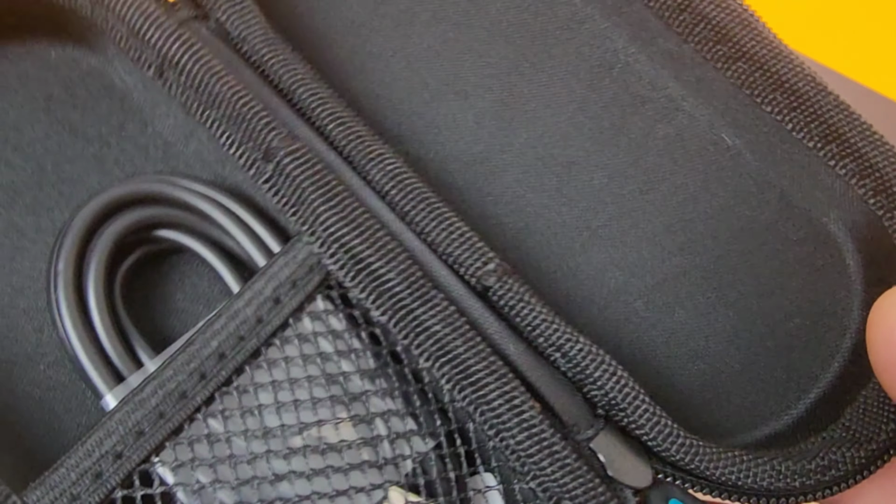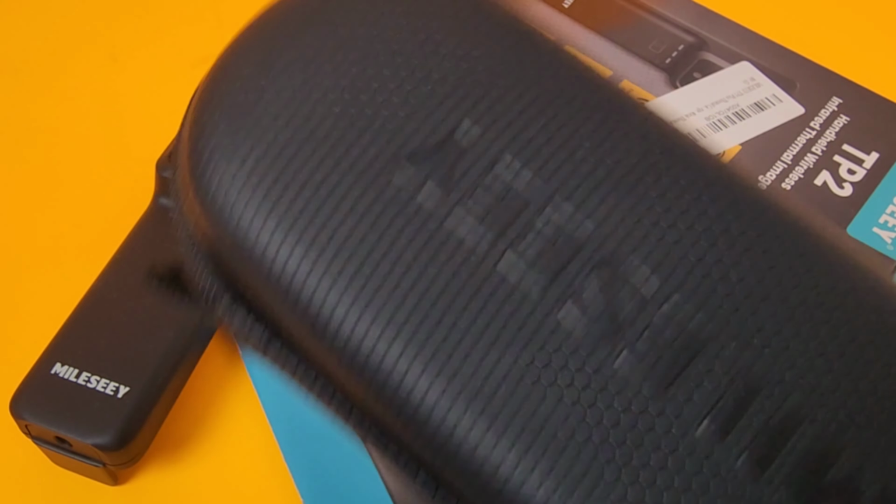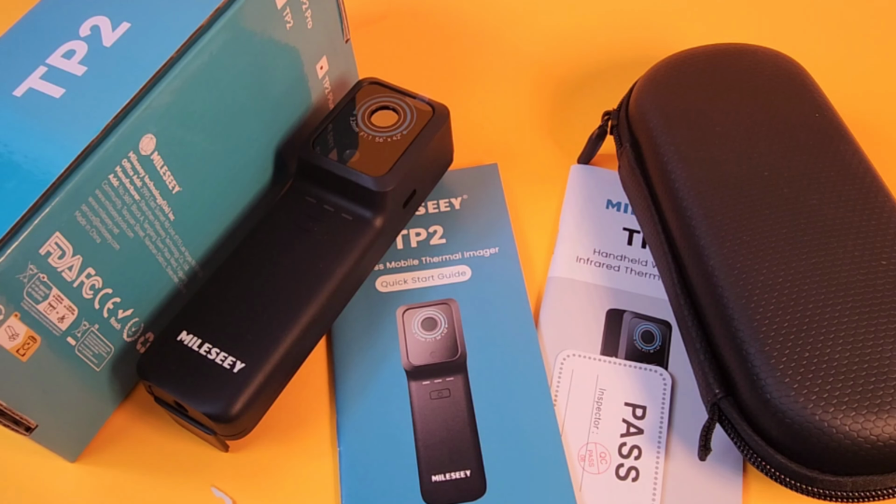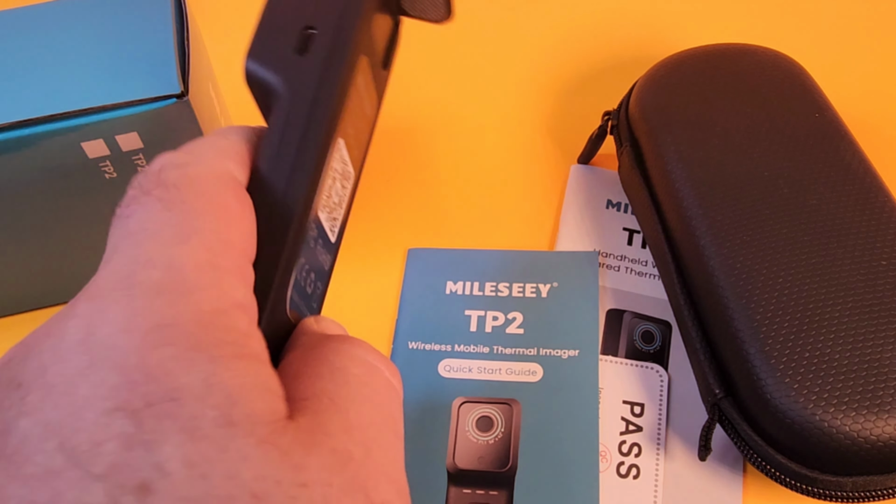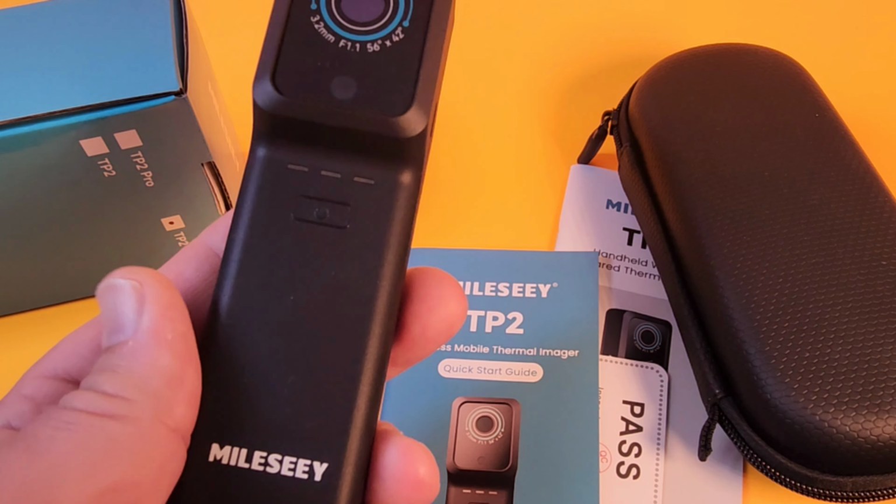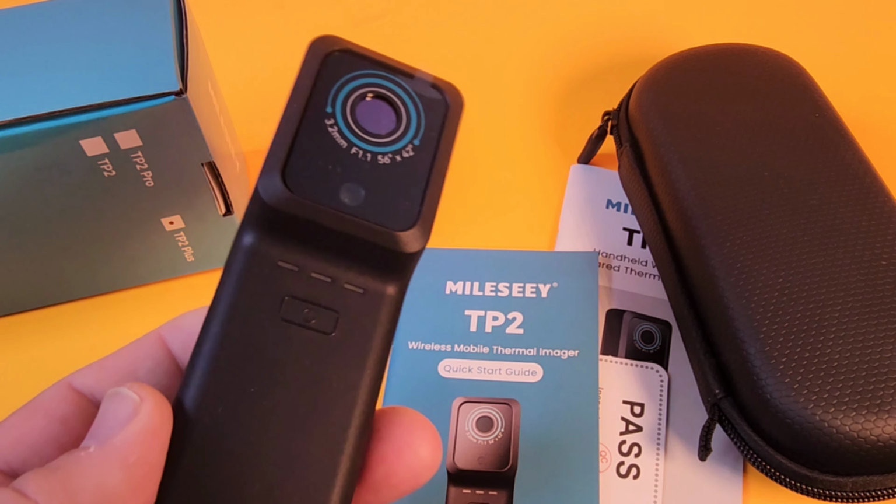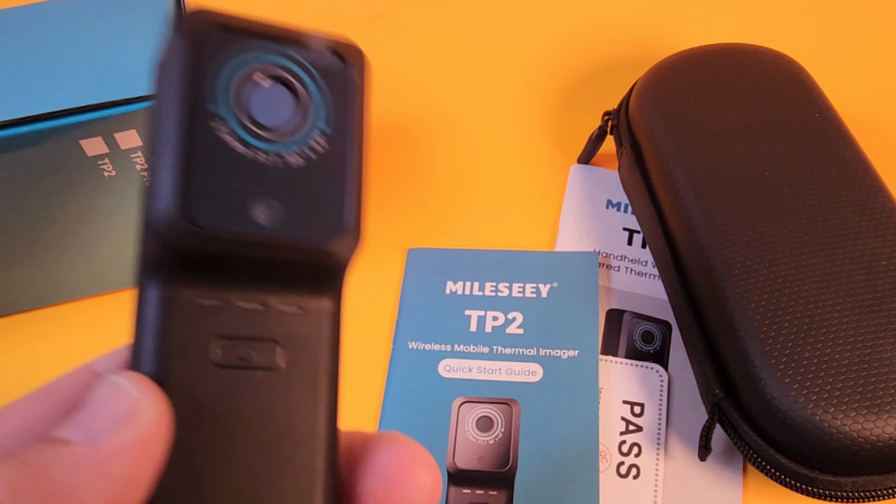And speaking of bonus, how about that carrying case? It's really nice. Rubberized, feels good in the hand. It's got that USB-C cable for charging. All in all, great to have something portable with a case when you're on the go. This machine is very, very light. I don't know, maybe even lighter than my Samsung phone, but it just feels so good in the hand.